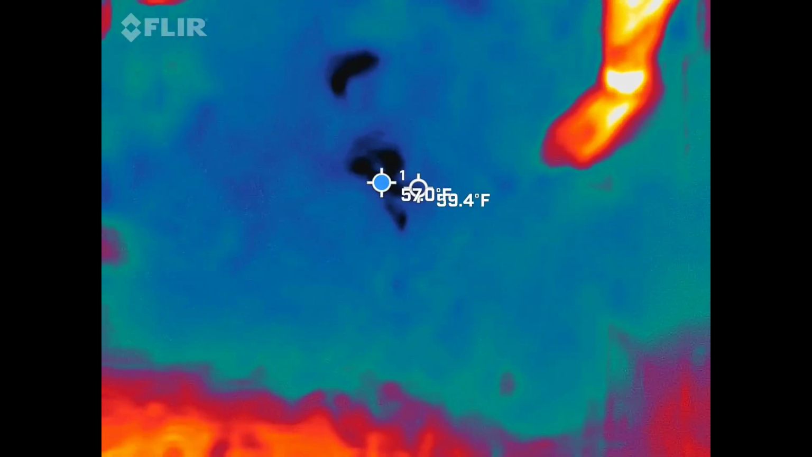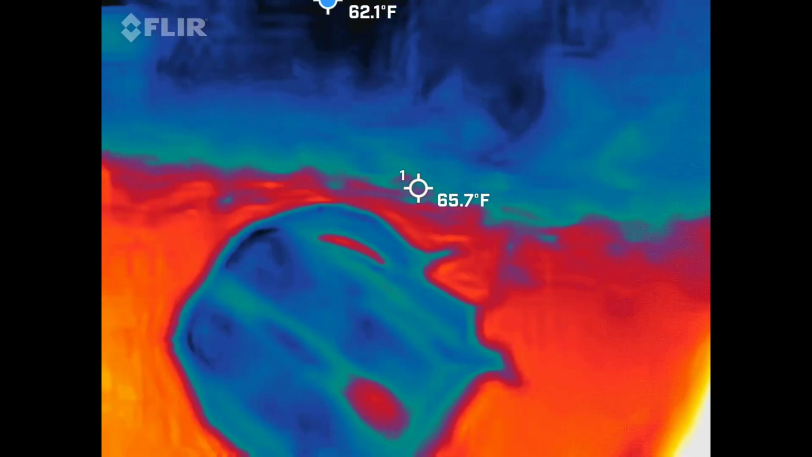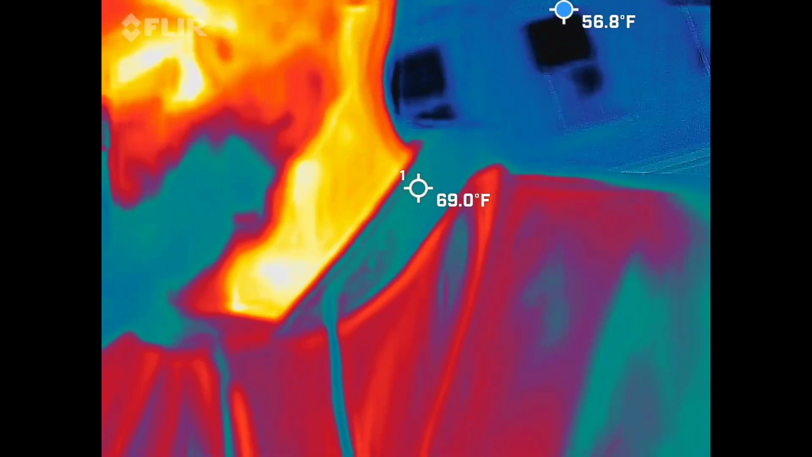Exactly. We're looking for cold spots. So don't overthink it. Just have some fun. So I'm being scientific. Well, that's my job. Have fun. I'll make the science out of it.